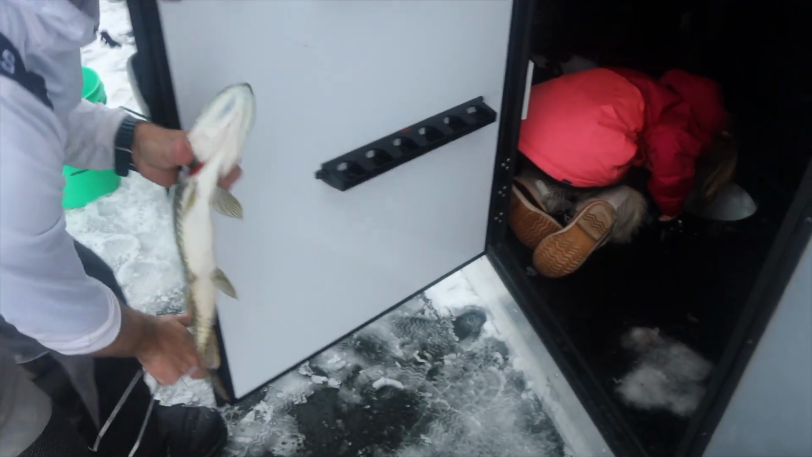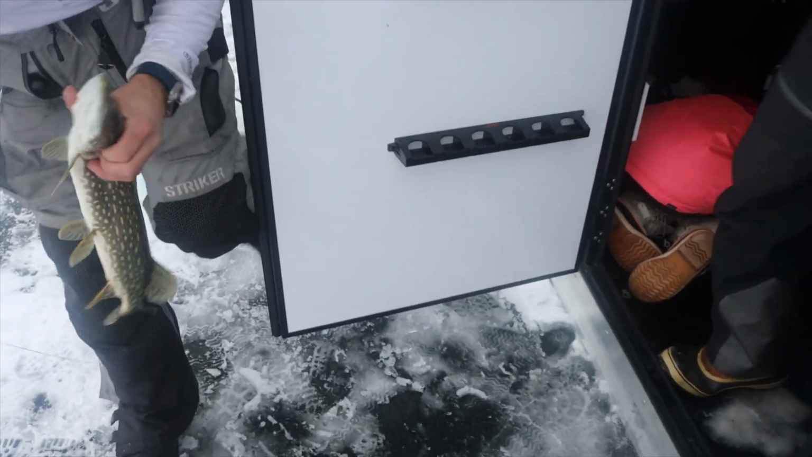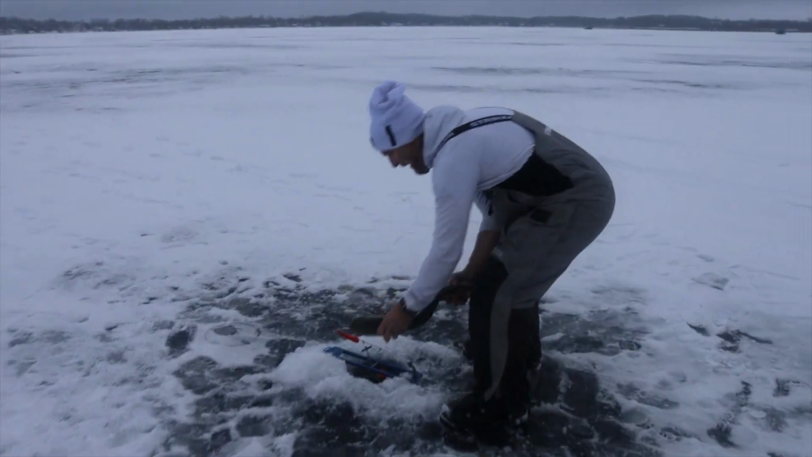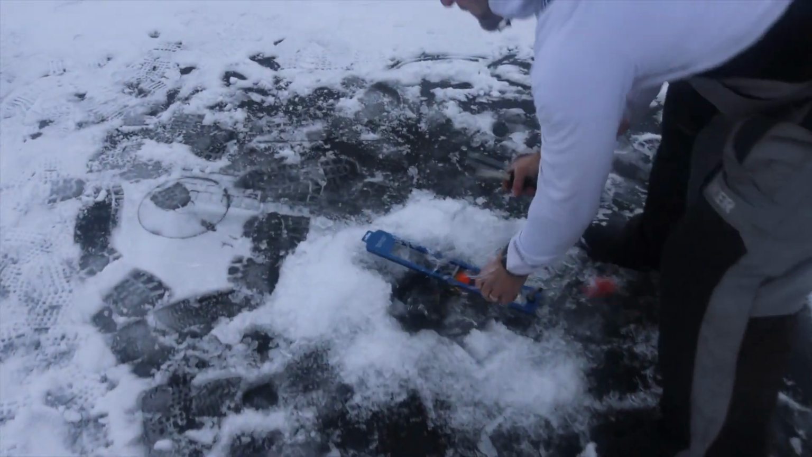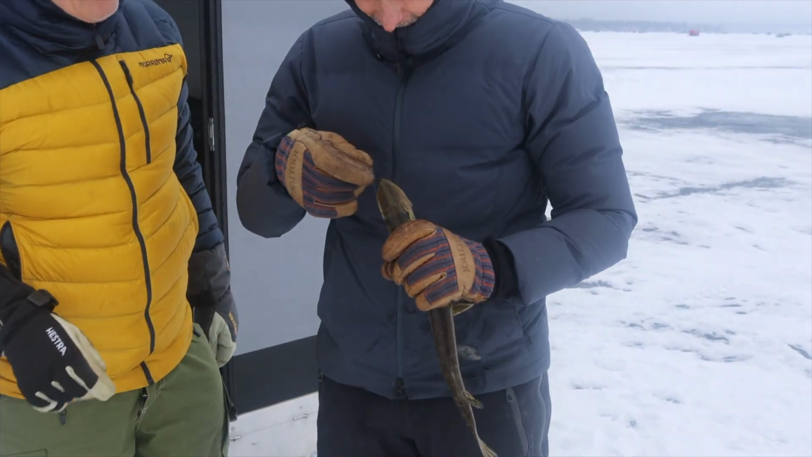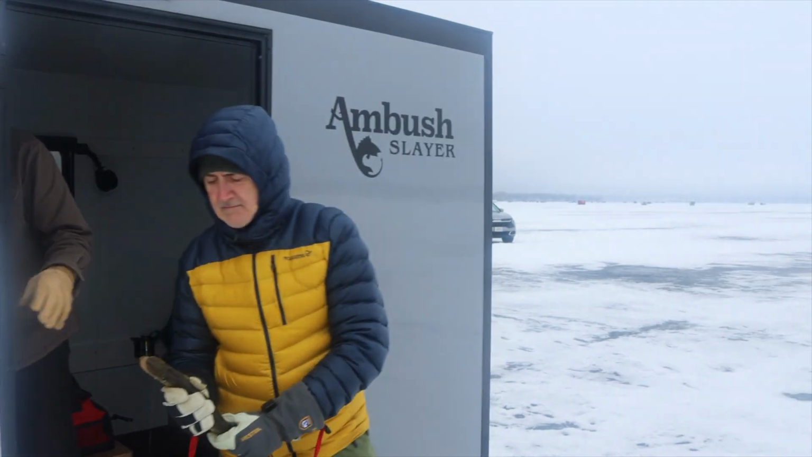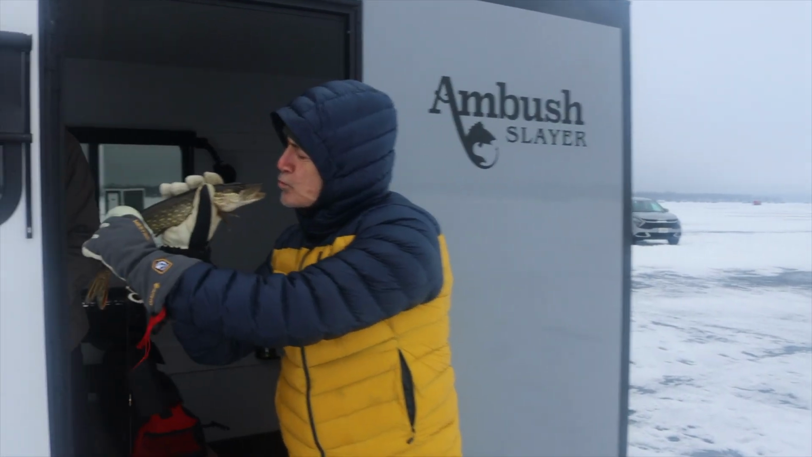All right, we're going to put him in a hole over here because if there's any bluegill below you guys right now, this guy will spook them. There we go, bud. You go get big. Yeah. The proud winner.